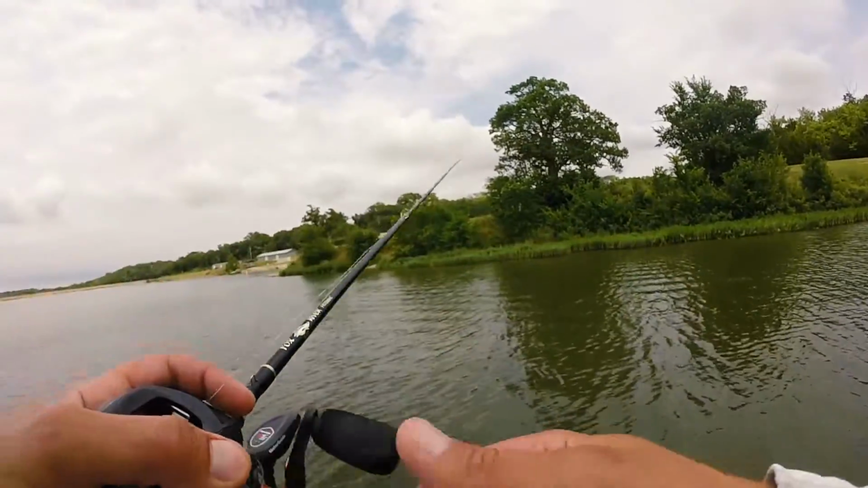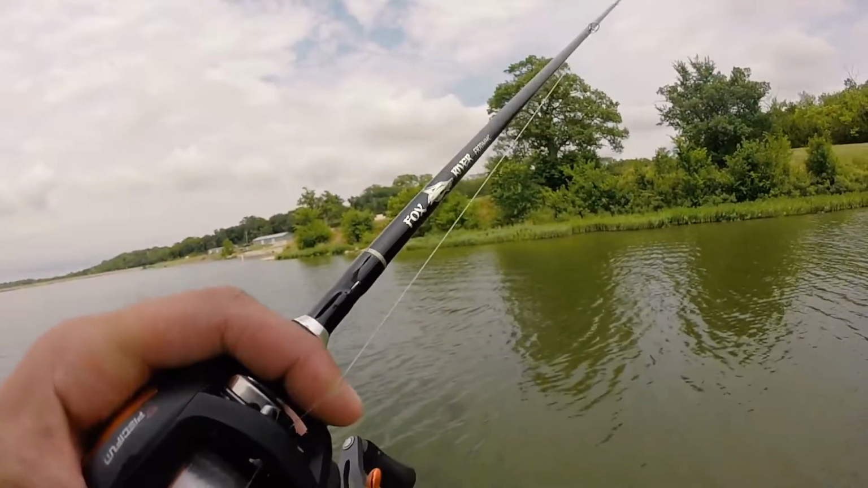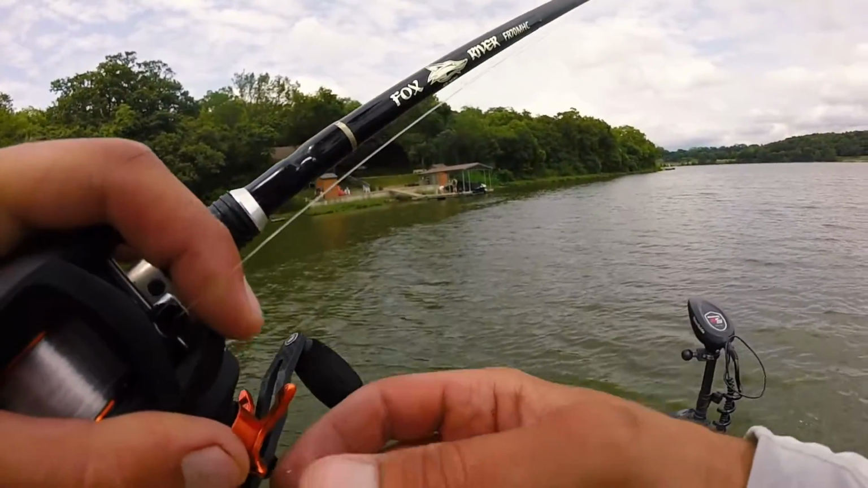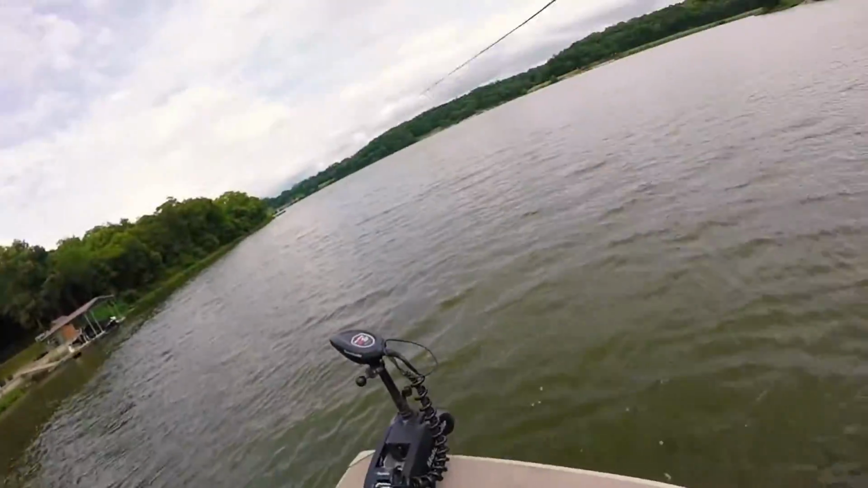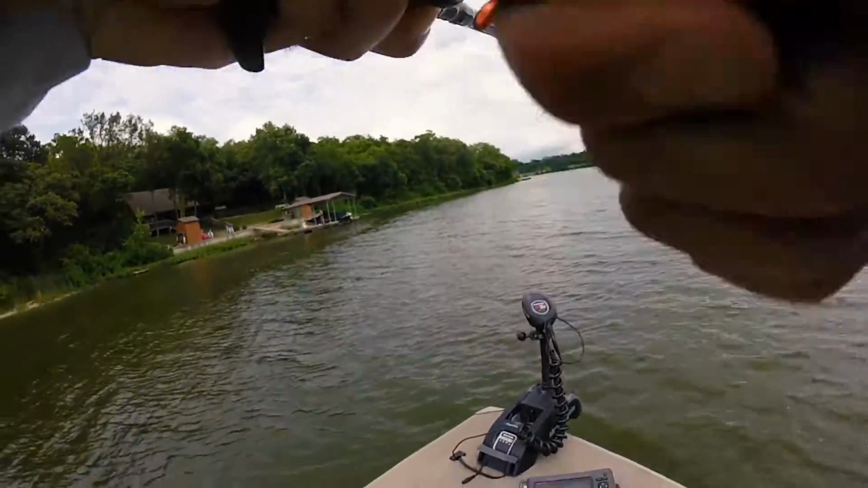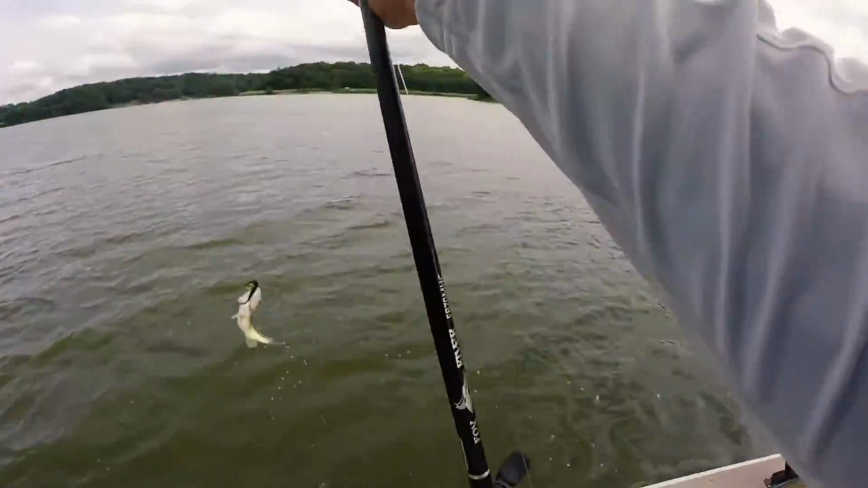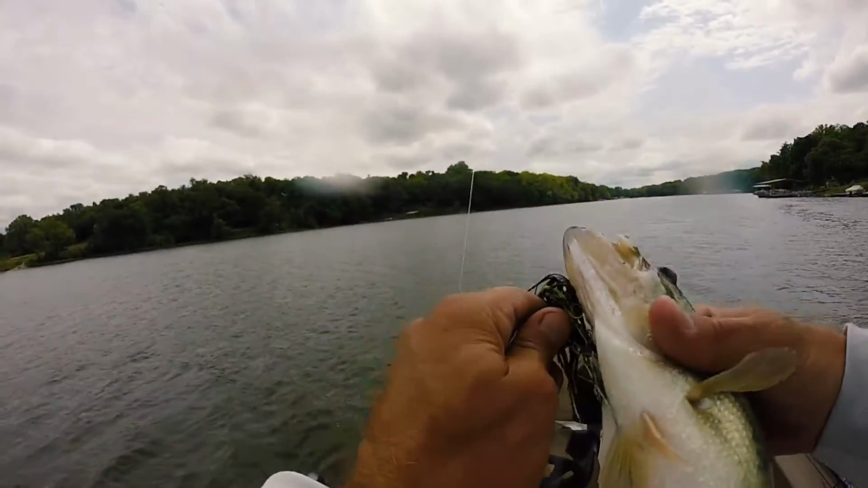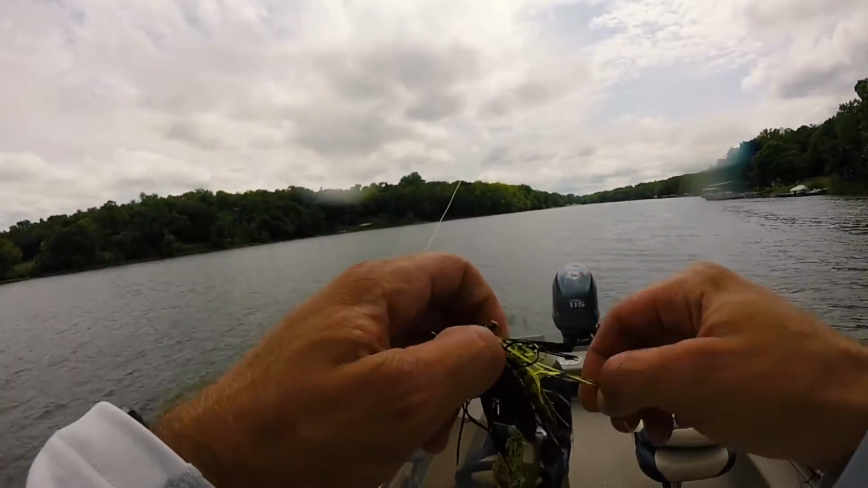It's a good bank. This is where I caught my biggest one last week when I was here and not filming. So let's just see what happens. Fun. Okay, well, they're not giant. They're fat. And it's a bite. Whatever. That's not why we're here.